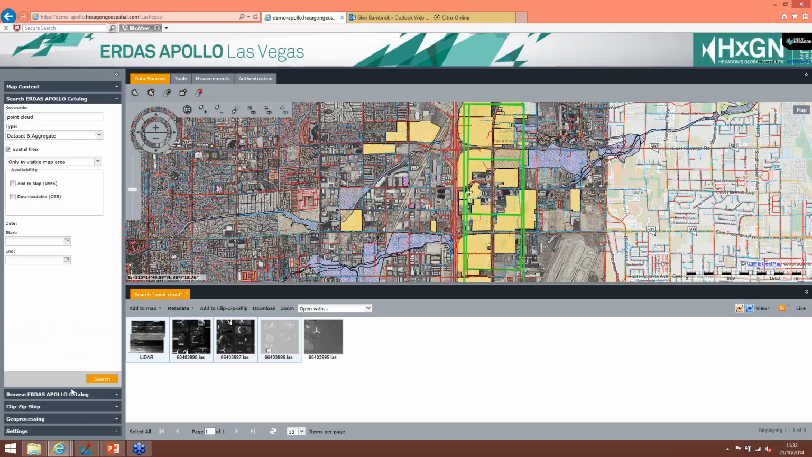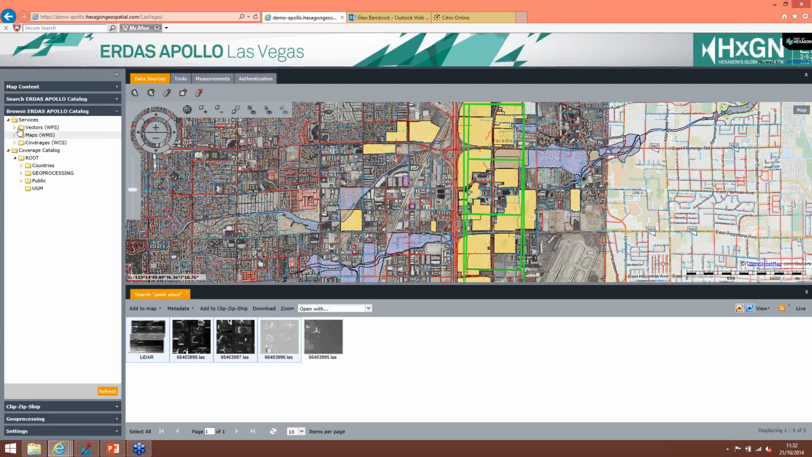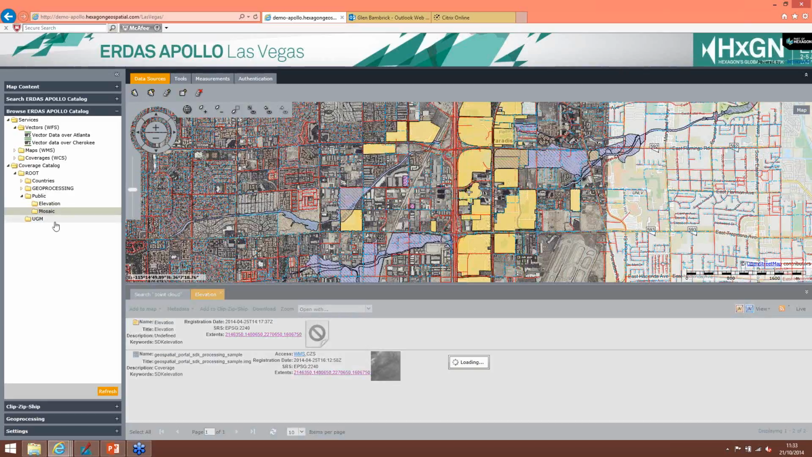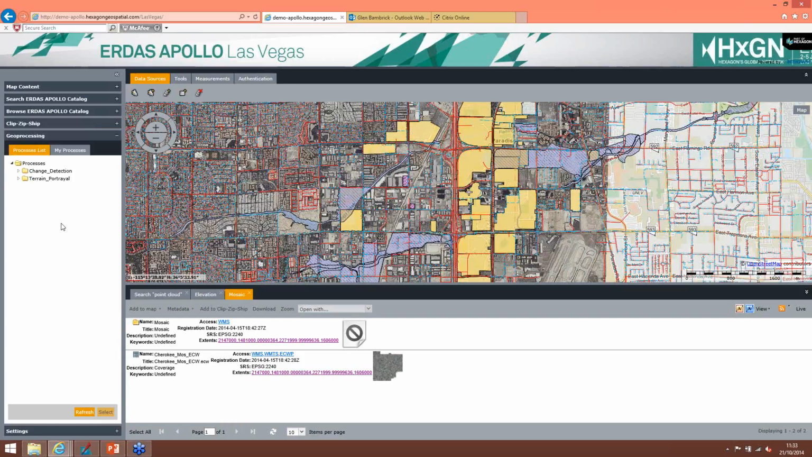And you can also go into the catalog and see all your data in a folder structure. So you don't have to always do a search, you can just drive down and look at the information yourself. And you can see all the data. As I click through the features here, you can see the metadata and see the data as it's coming in. So again, very easy to use tool, and you can also have geoprocessing.